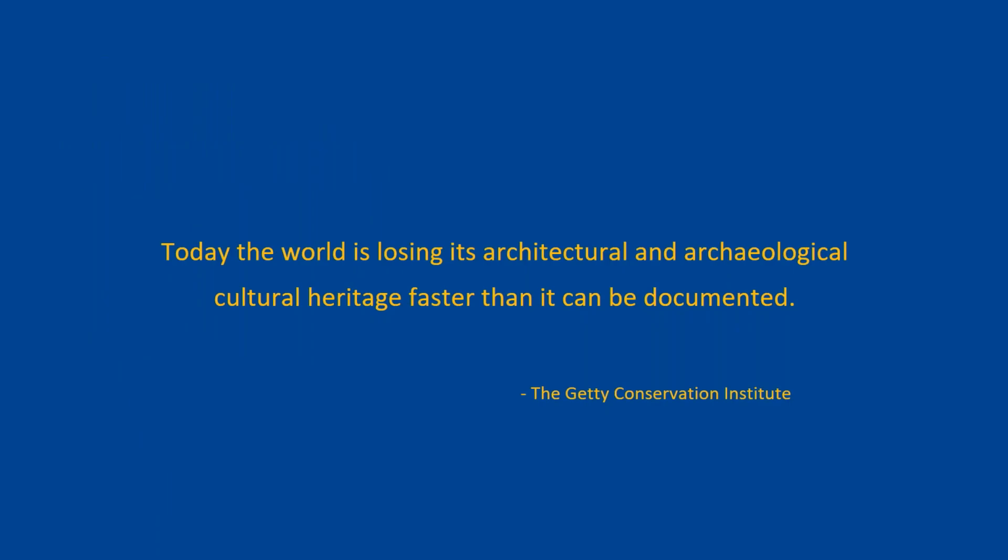I'd like to start off our presentation with this fact, really, from the Getty Conservation Institute. Losing cultural heritage sites worldwide really is happening at an alarming rate. And many of these sites all over the world have not been documented in 3D. So we're going to talk about what we're doing in the US and the Caribbean to help with some of those efforts.